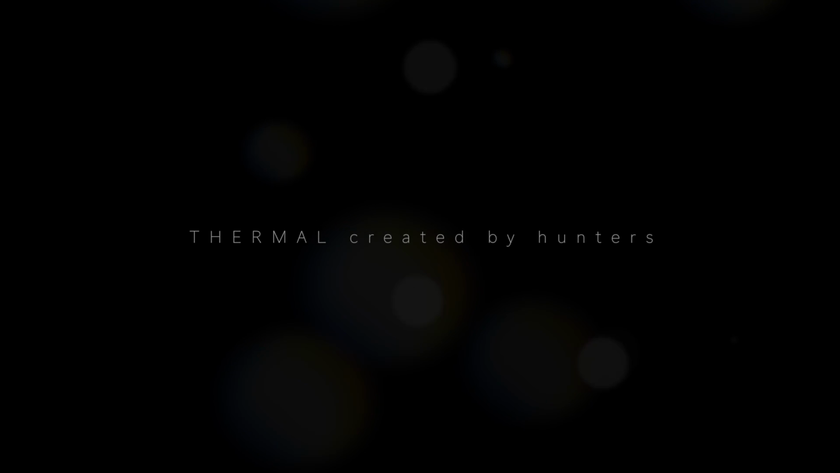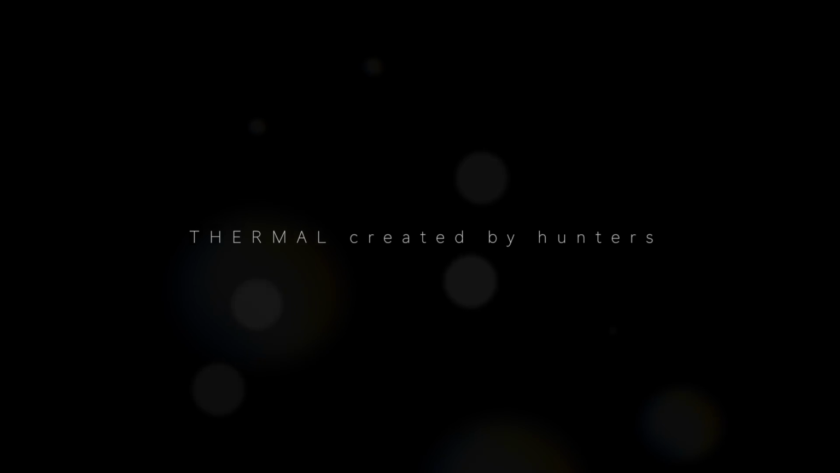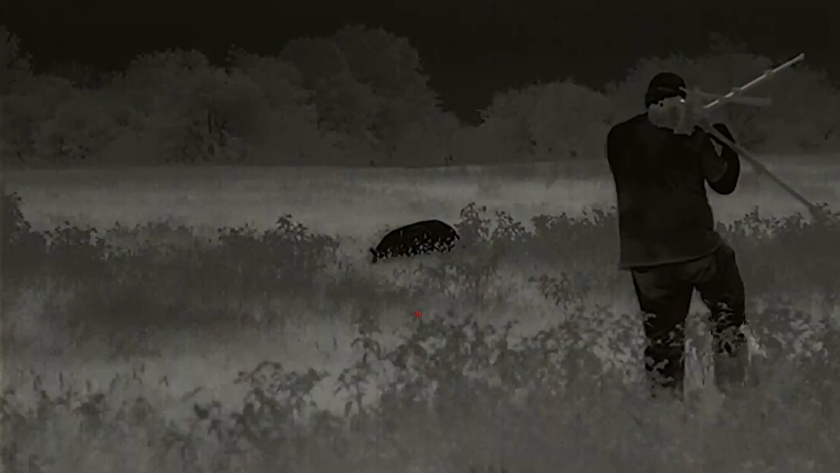I've always felt in my gut that if a real true night hunter could ever create his own weapon sight with everything he ever wanted, at least for hunters, this industry could finally come full circle. It's been the other way around for long enough. People making units for a lifestyle that, frankly, they know little to nothing about.